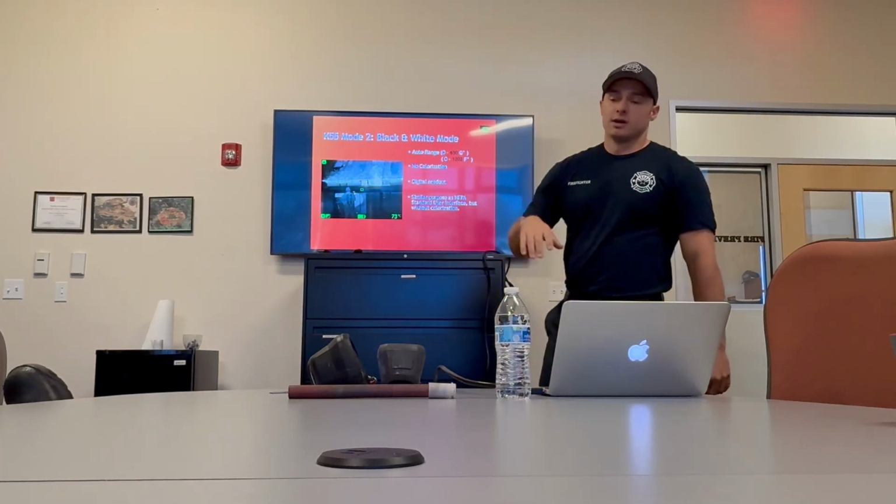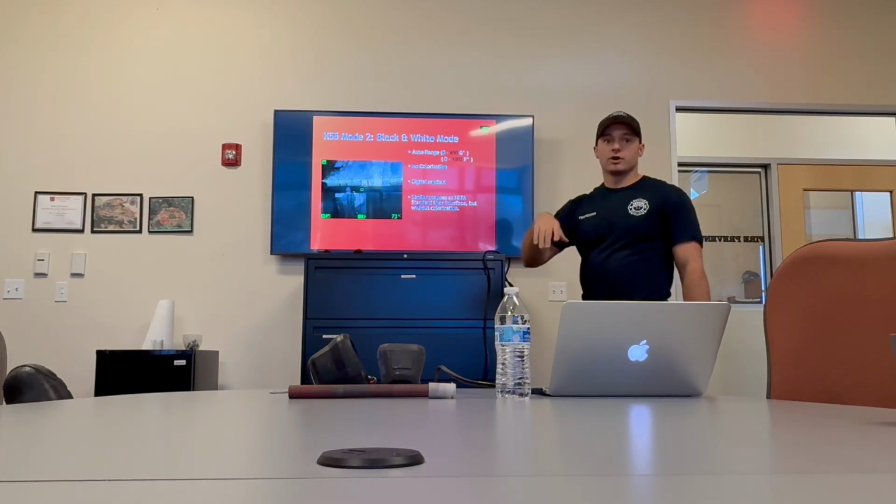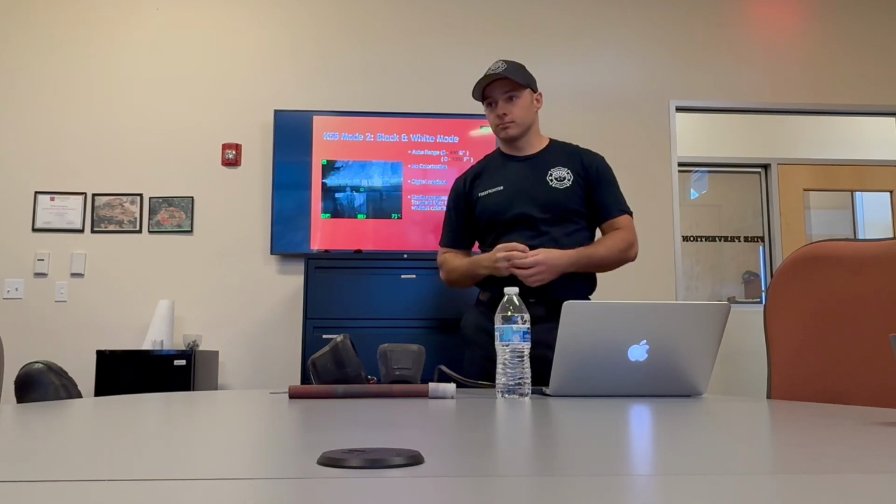Black and white mode is basically the same as the NFPA mode. It just doesn't have any color. Same auto range, same NFPA standards. It just doesn't have any color to it.